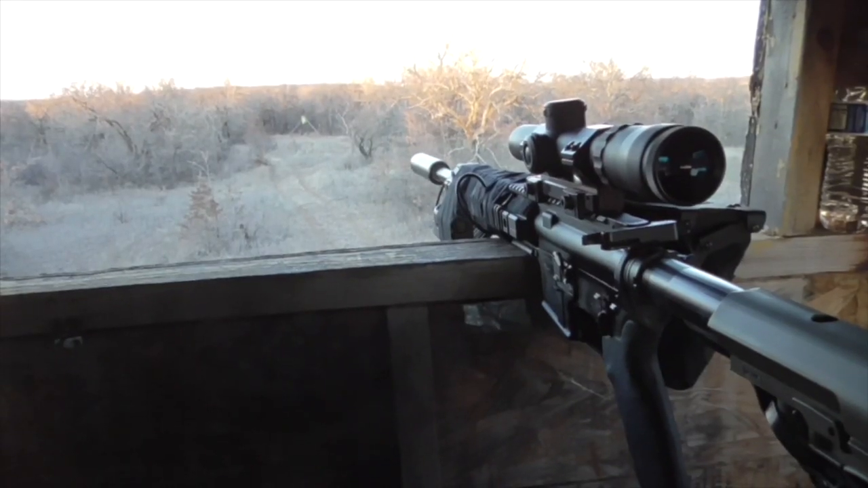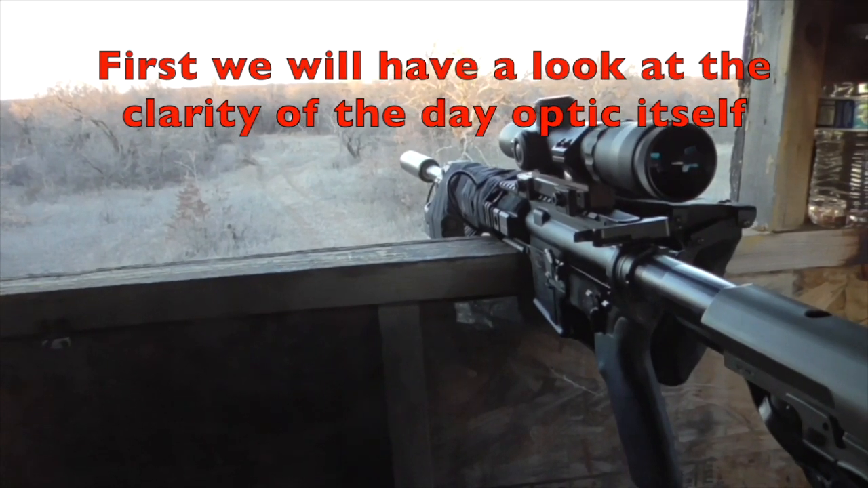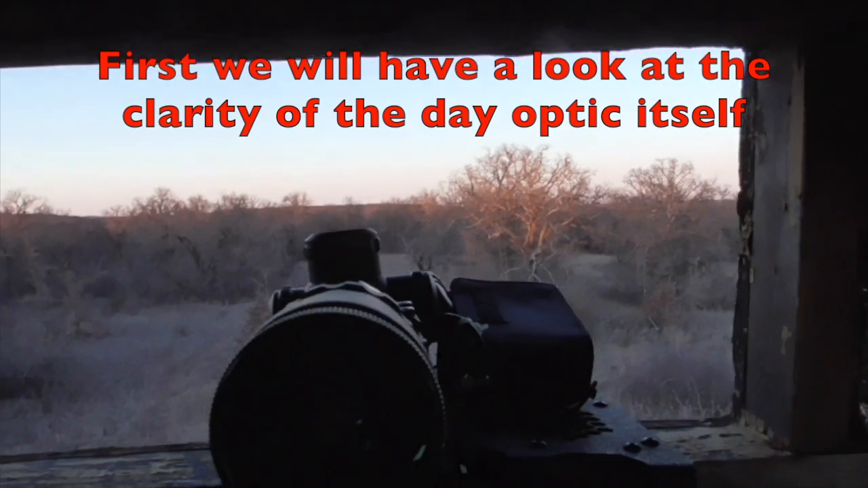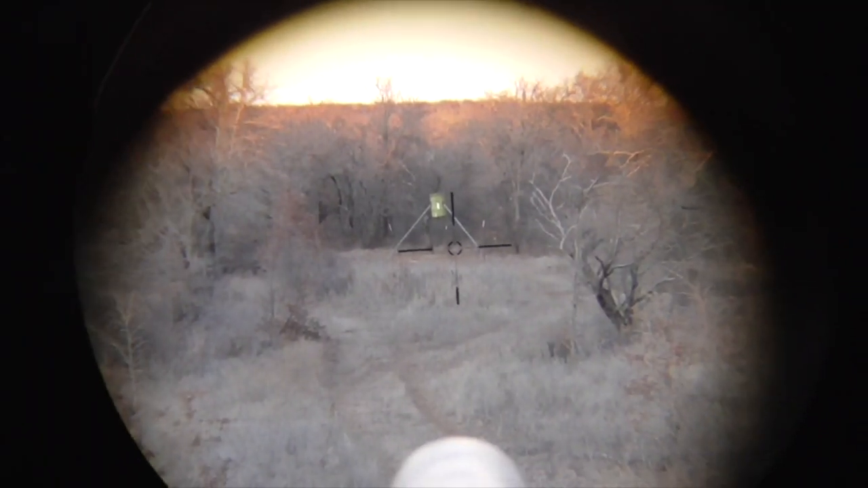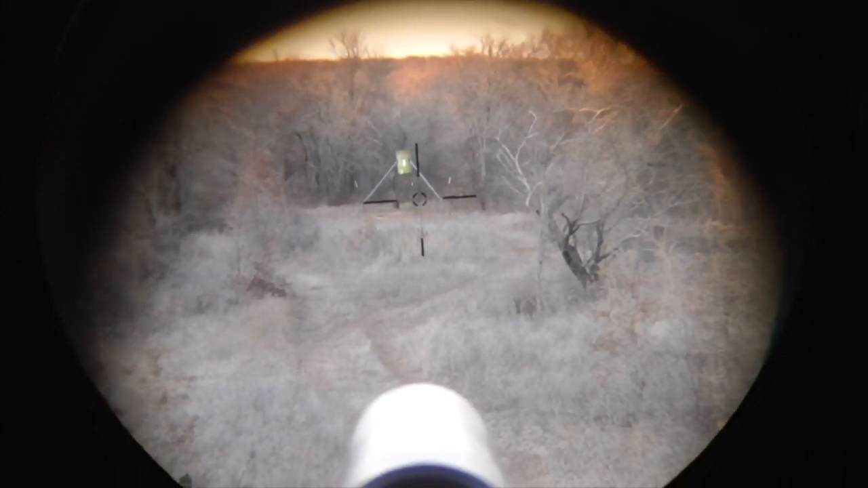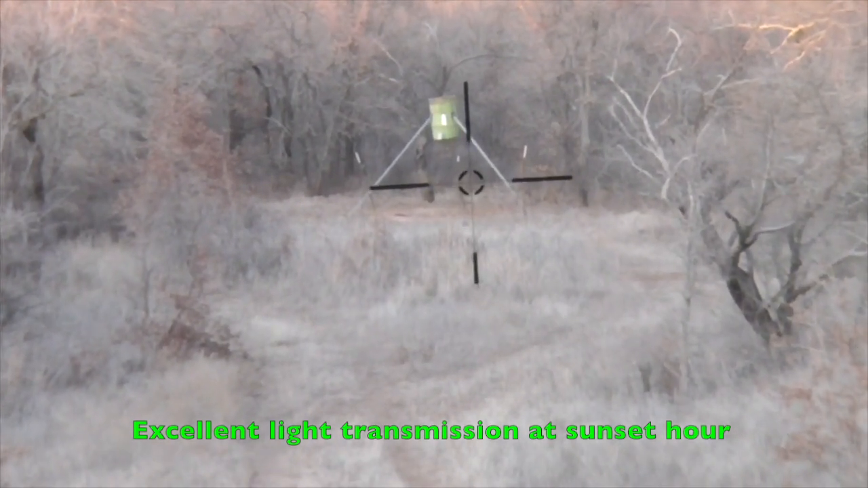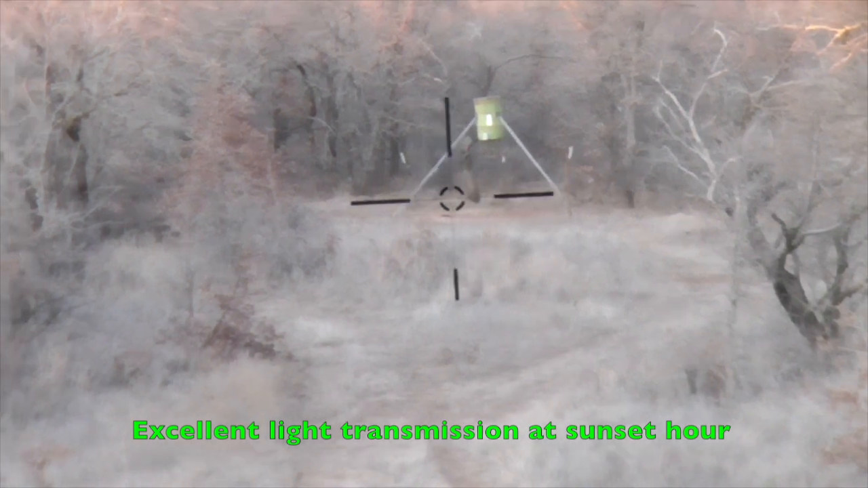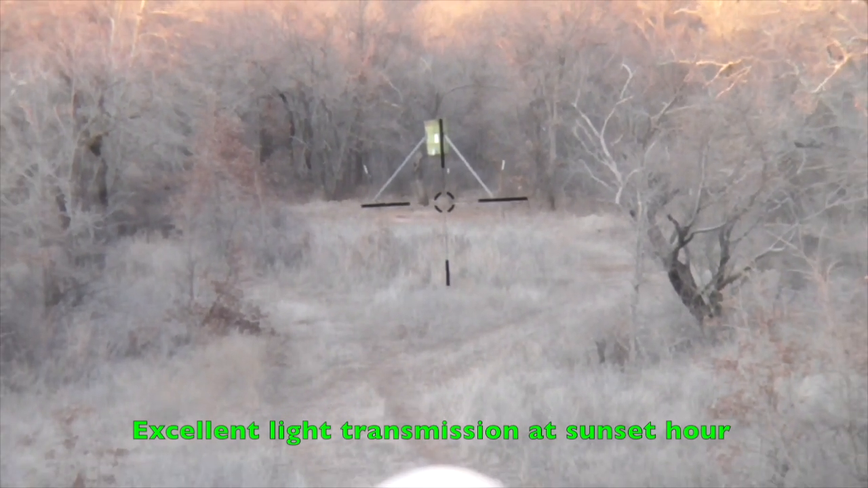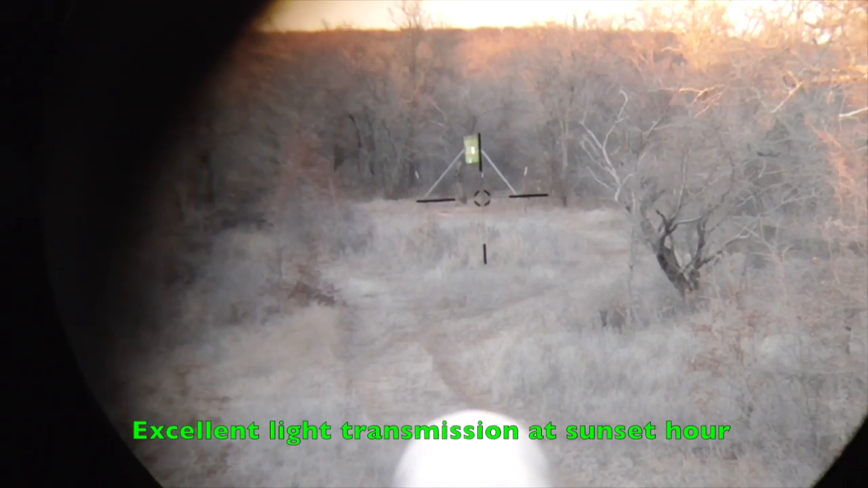From Bering Optics. Right now we have the rifle outfitted with simply a daytime optic, and we'll try to get some video through the scope. So there's your representative video at the 1x magnification. Very clear glass. Excellent light transmission.